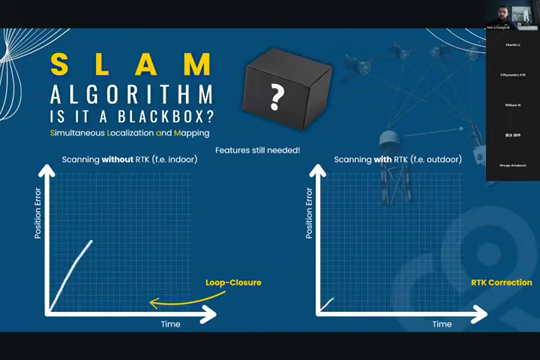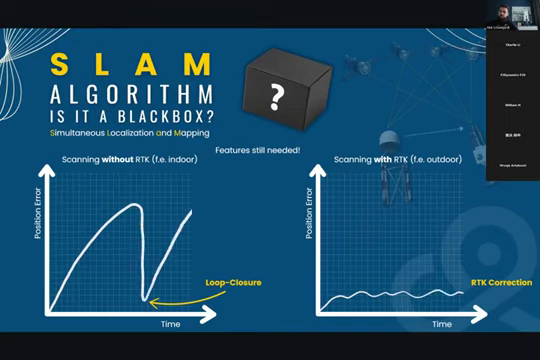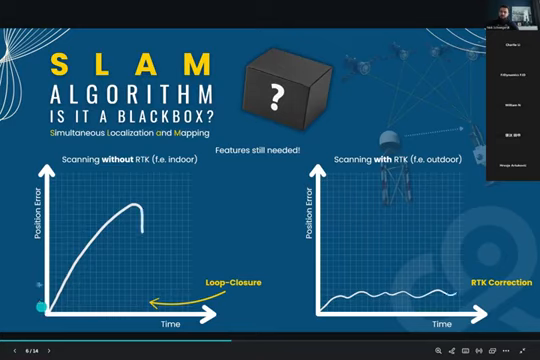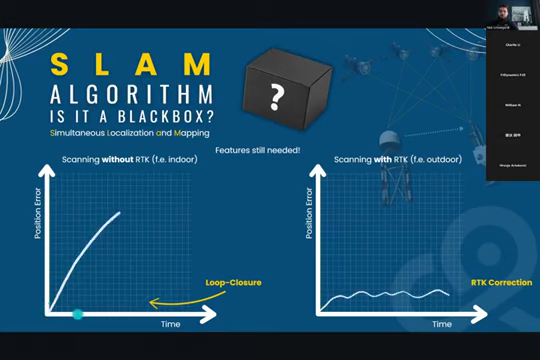However, SLAM relies on an inertial measurement unit, the IMU, and that brings a challenge. The longer we scan without returning to known areas, the more the positional error increases, like you can see here. The positional error goes up as time goes past. So in order to minimize the positional error, we need to close loops.